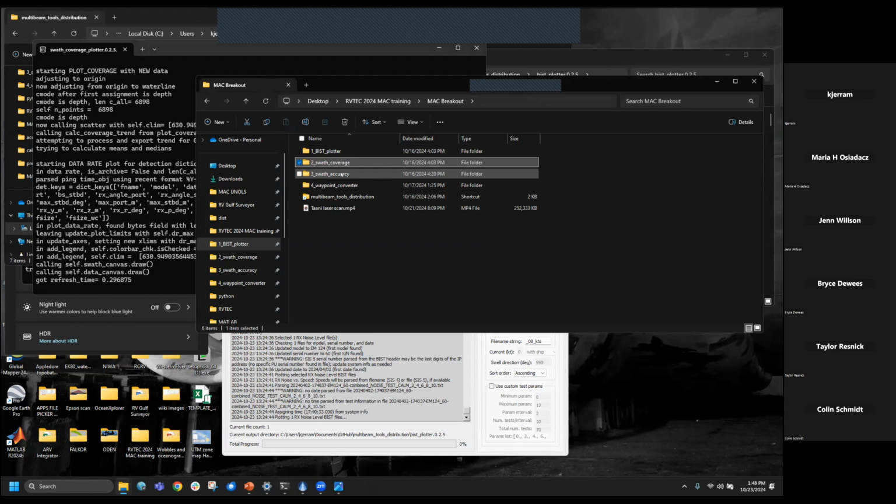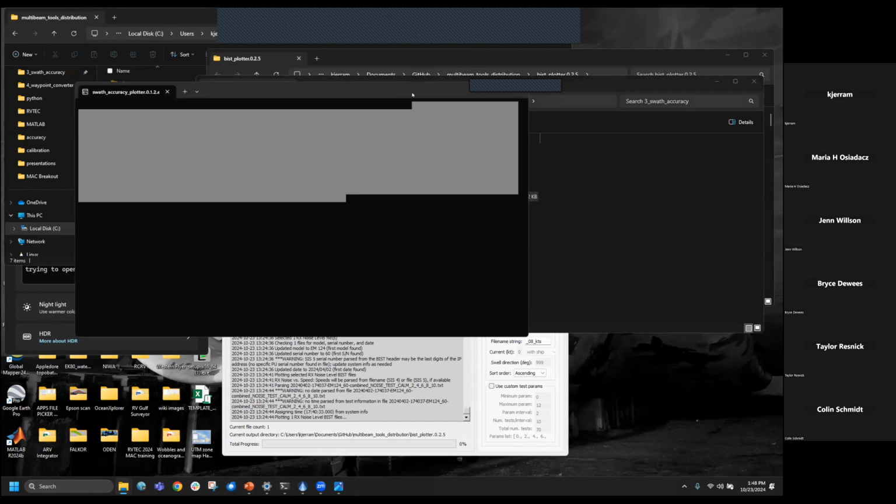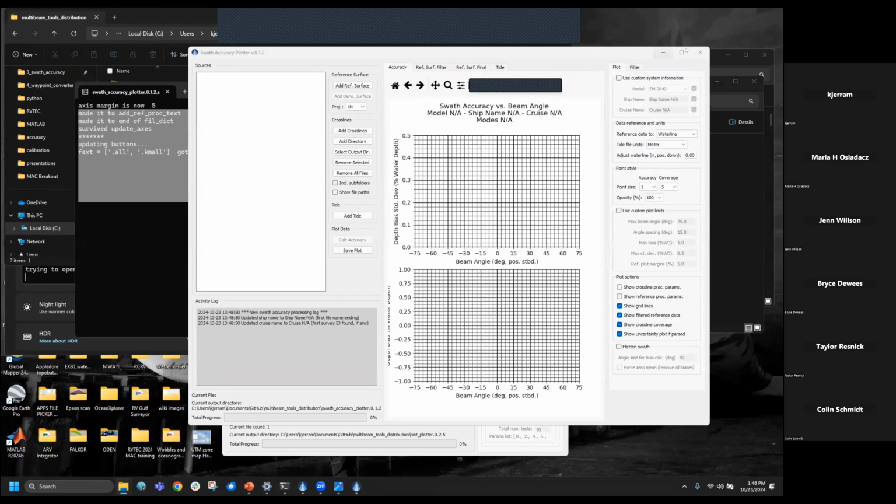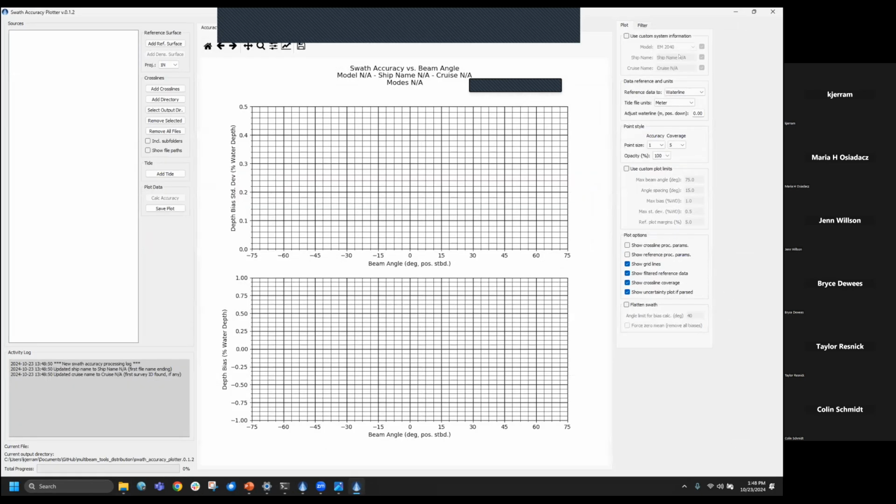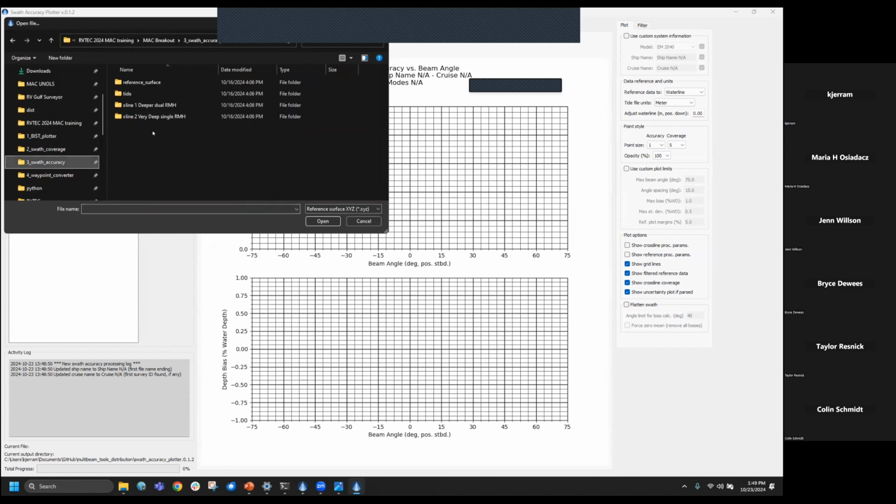We'll go to swath accuracy. This is not something you might do as part of your pre-cruise checkouts, but we are trying to make it possible for ships to find reference surfaces that exist already, trusted bathymetric reference surfaces that you can just run over on your transit with certain ping modes and assess your swath accuracy versus a known reference. So this tool, again, is maybe more geared toward Mac purposes, but I'll just show it off because it's a nice little indicator.